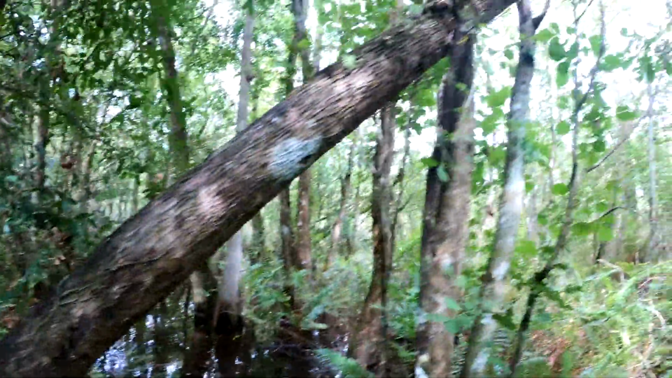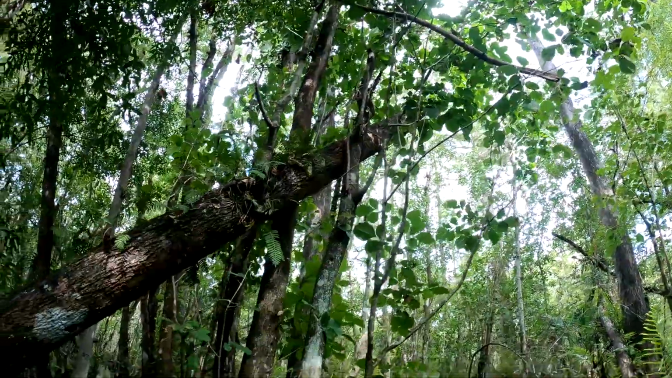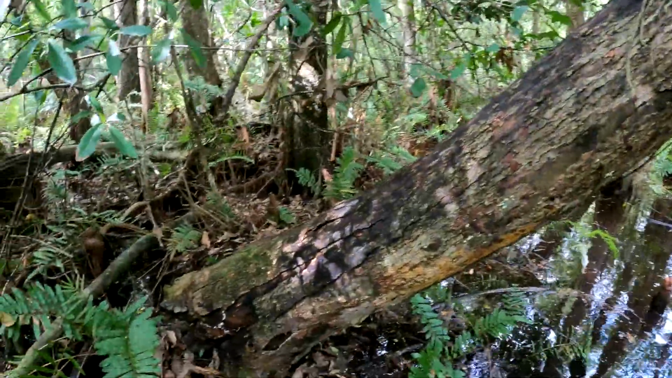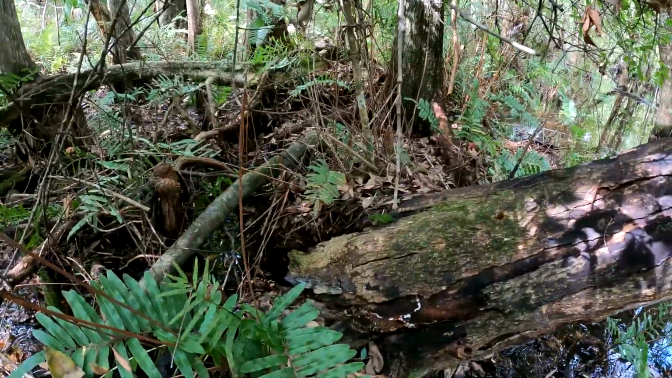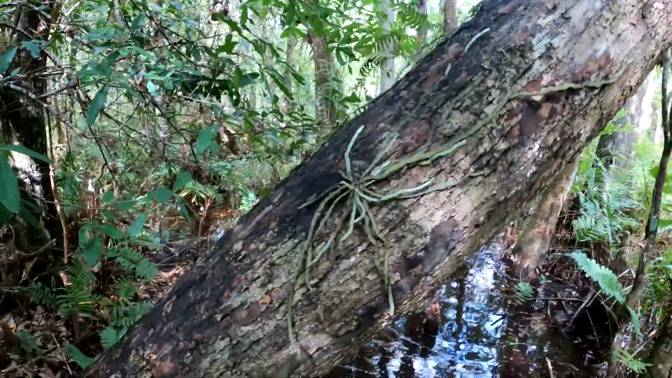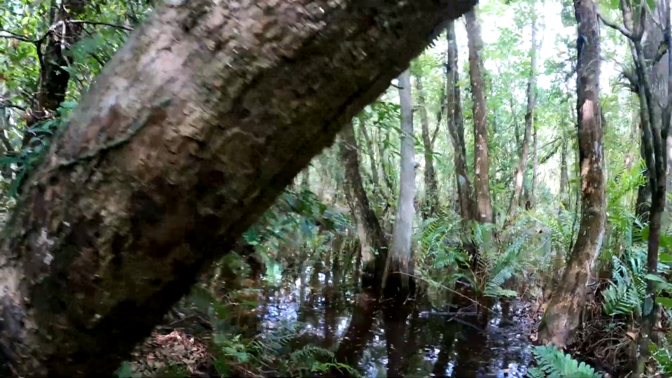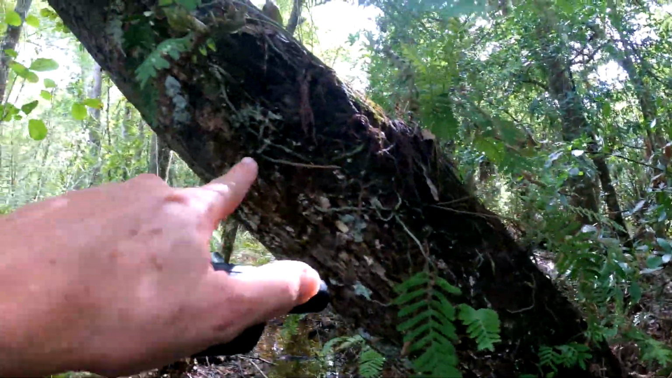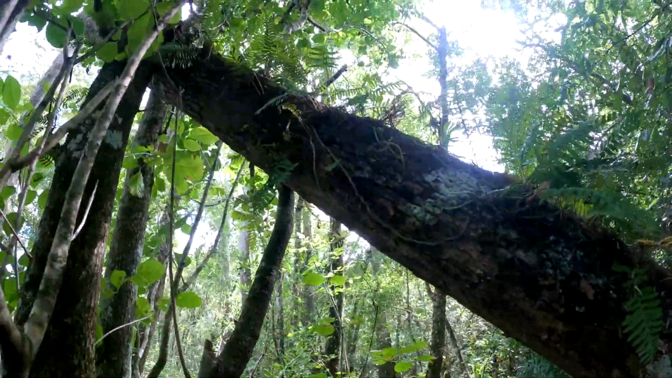Unfortunately, you see the tree that it's on, it already broke off up there. It's been leaning like this since I found it 5 years ago, but now it's so rotten down here that it's almost hollow. There's another plant right there. There's quite a few of them on this tree. All up here, these are all ghost orchid plants.